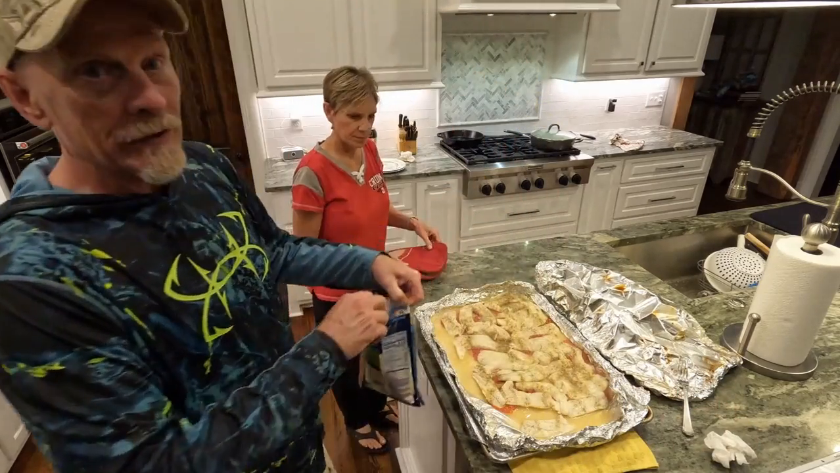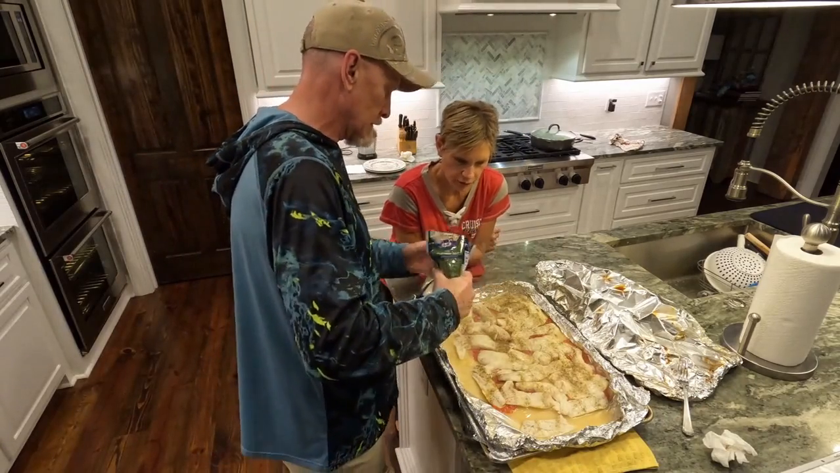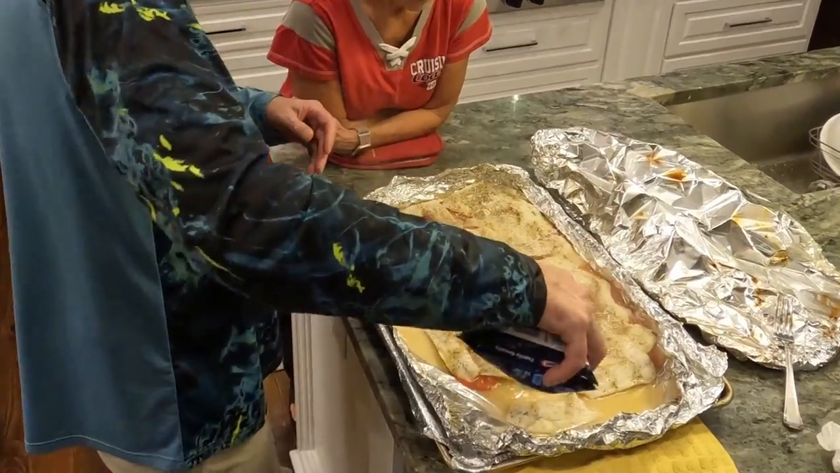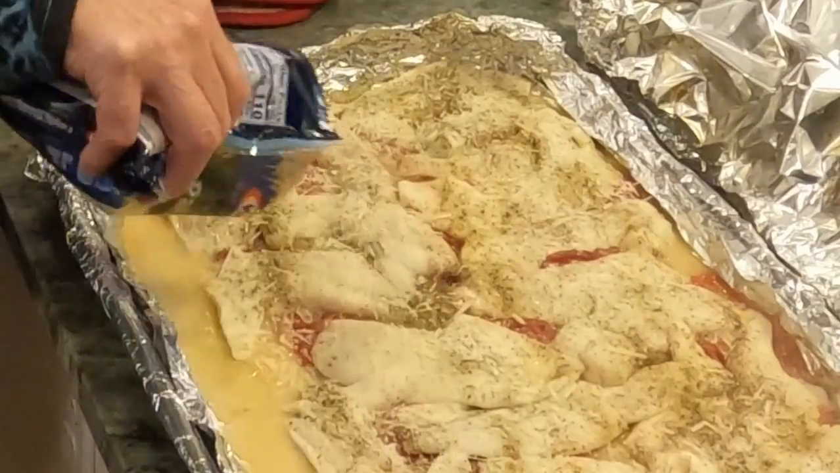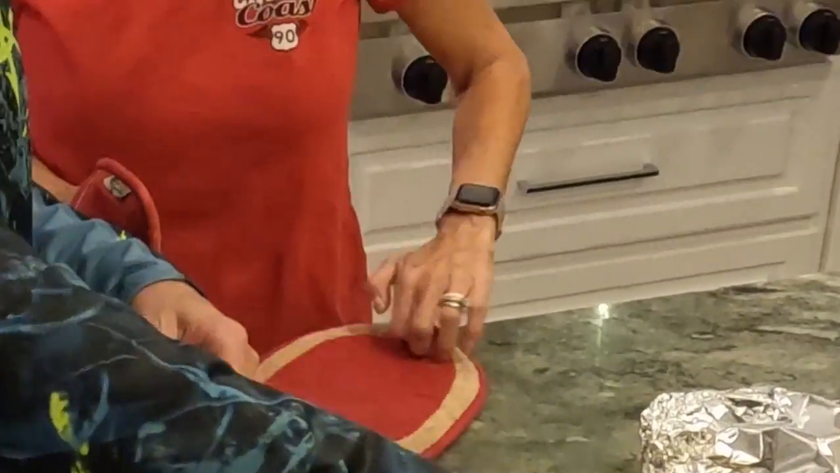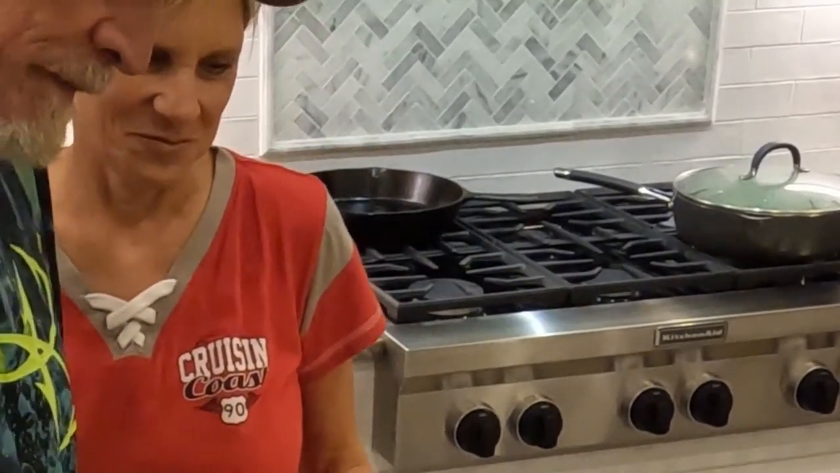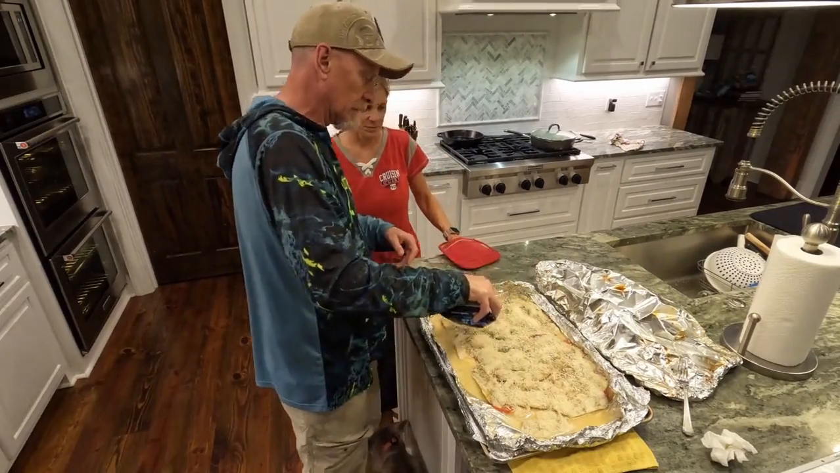So now the final step is to put some Parmesan cheese on here. I like it kind of thick. I'm on the keto. Gotta get our calories in. Let's go.